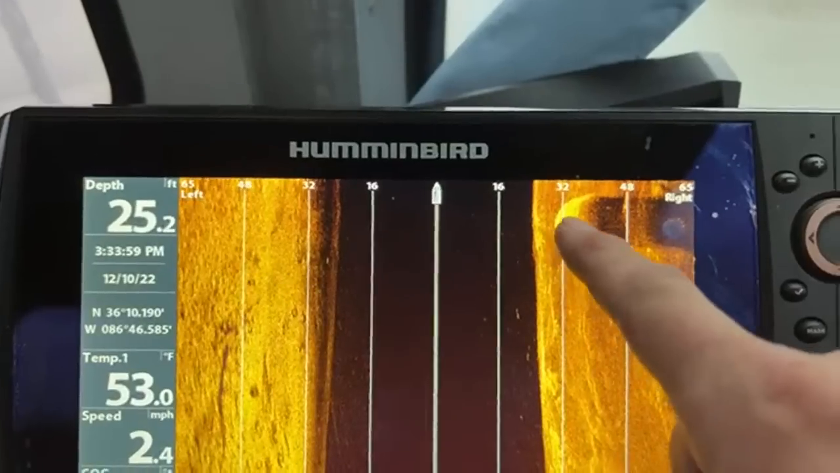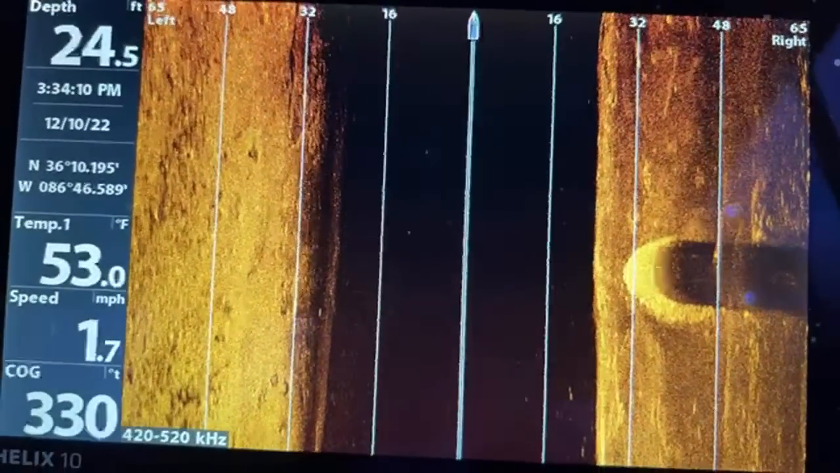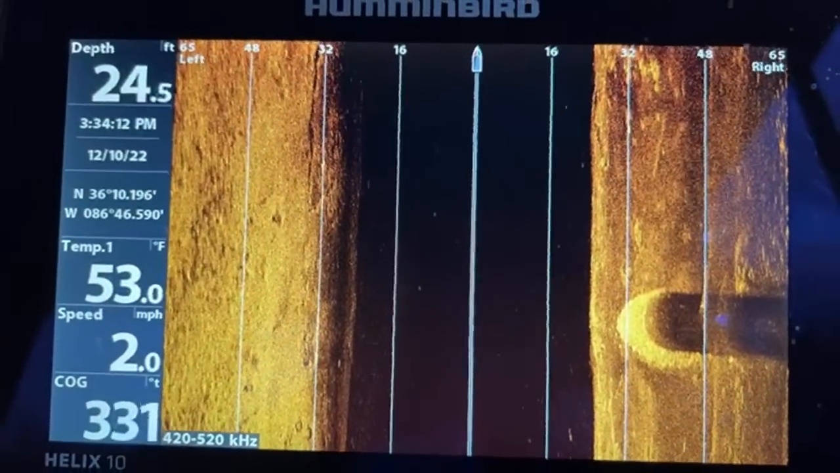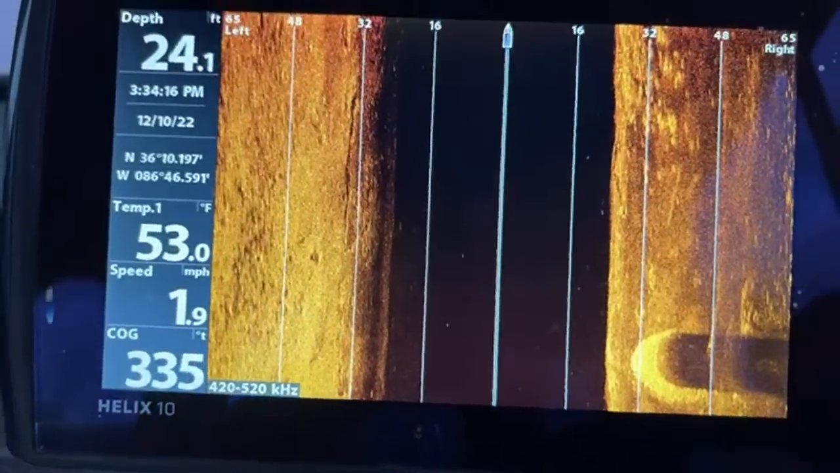So you got this right here. That's real hard. And that's that right there. So that's the shadow that you're going to get behind it. Or, you know, it's casting that shadow. This is the actual object in the white. That's the shadow.